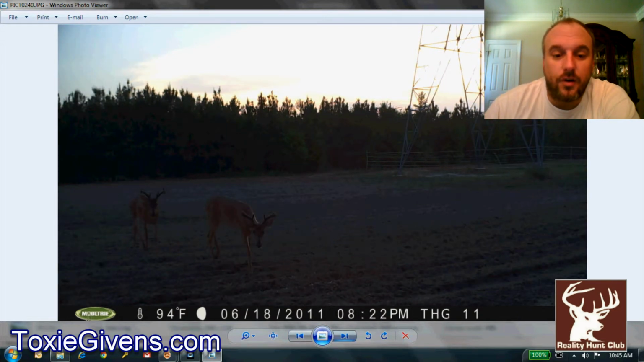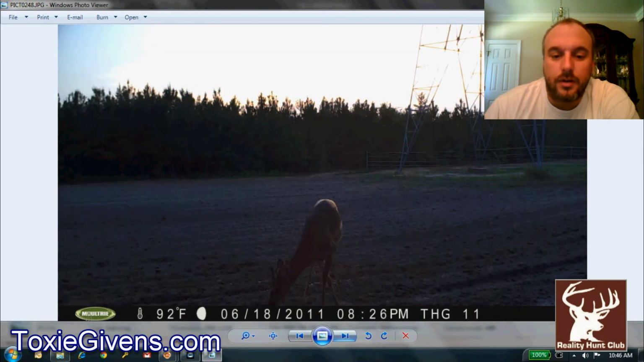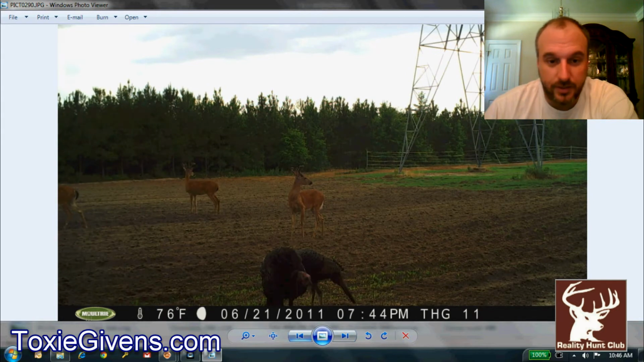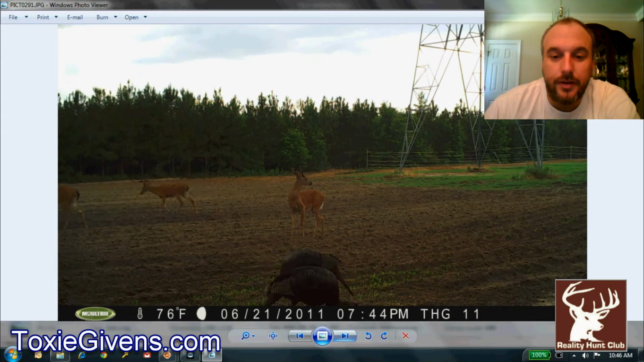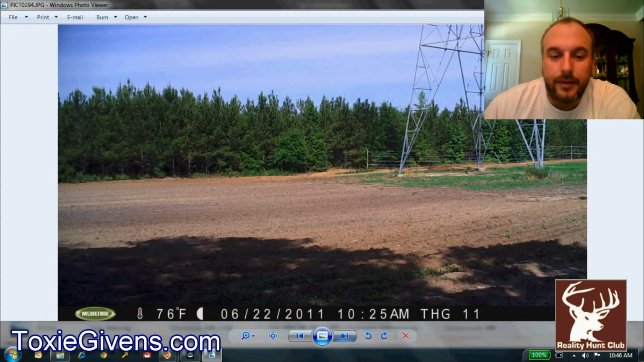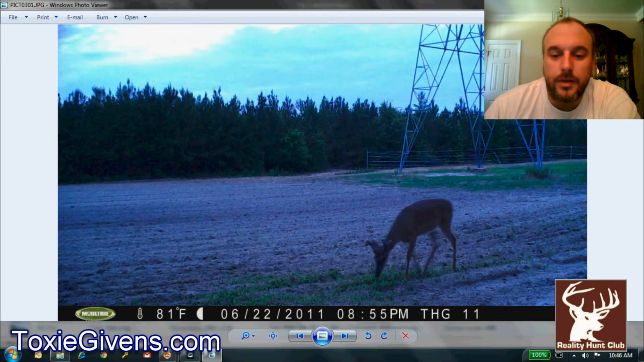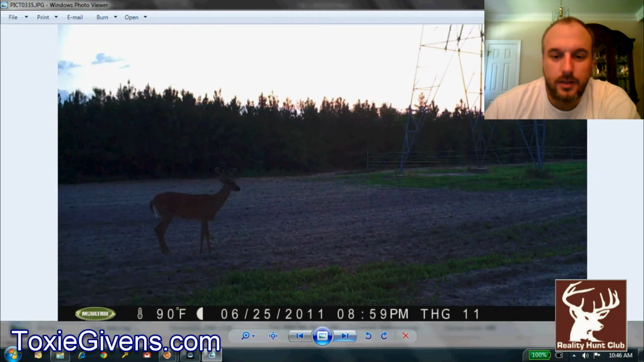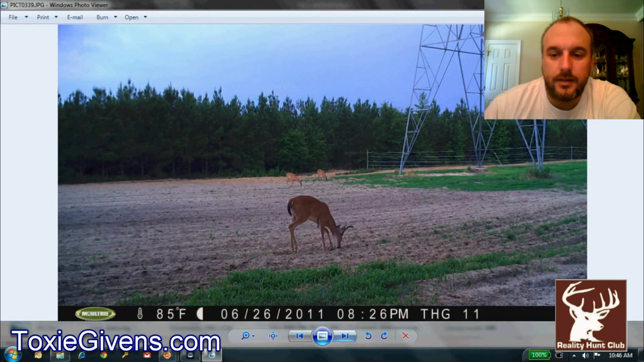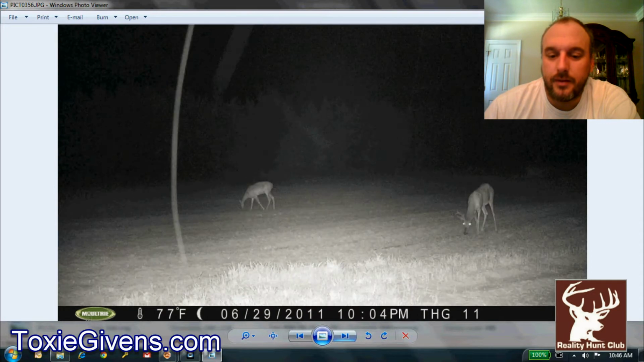June 18th. It's hard to say on his growth. Turkeys, you can see the soybeans starting to come up. The bucks are out there in the middle of the day. 8:40 in the morning. Look at this one over here. He's just mowing down our soybeans. Out there again. There's the good old rain. Now this one looks like a pretty good buck here.